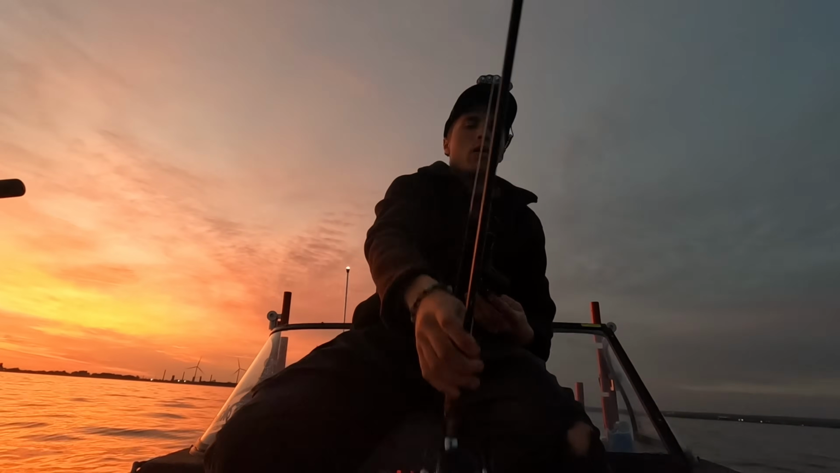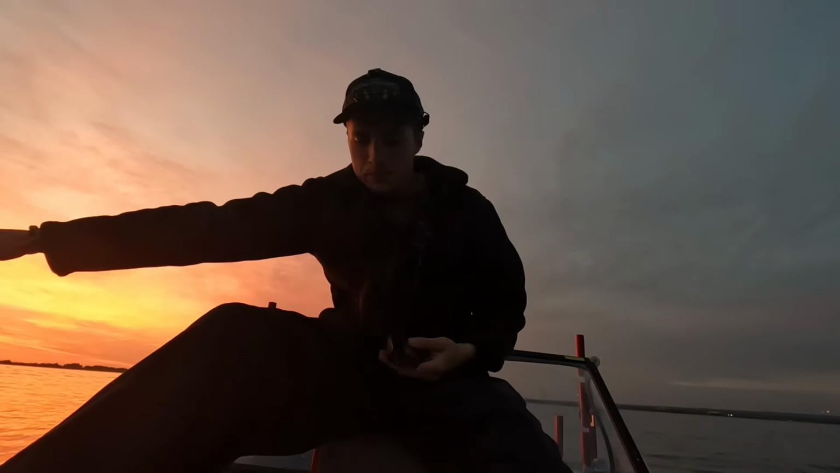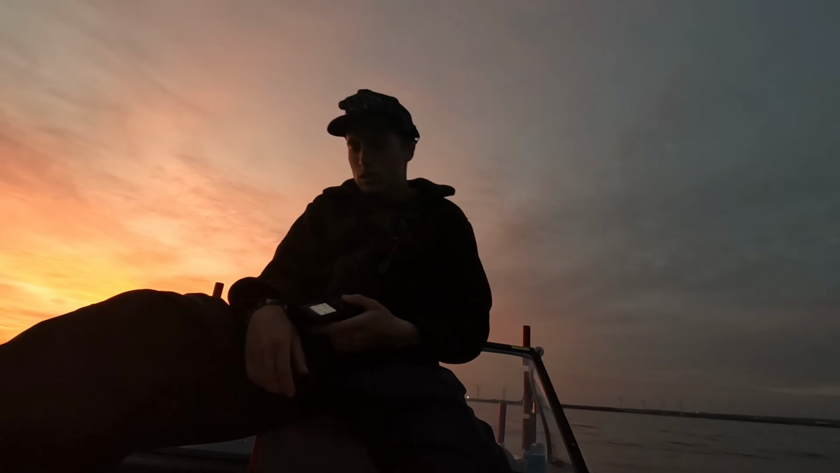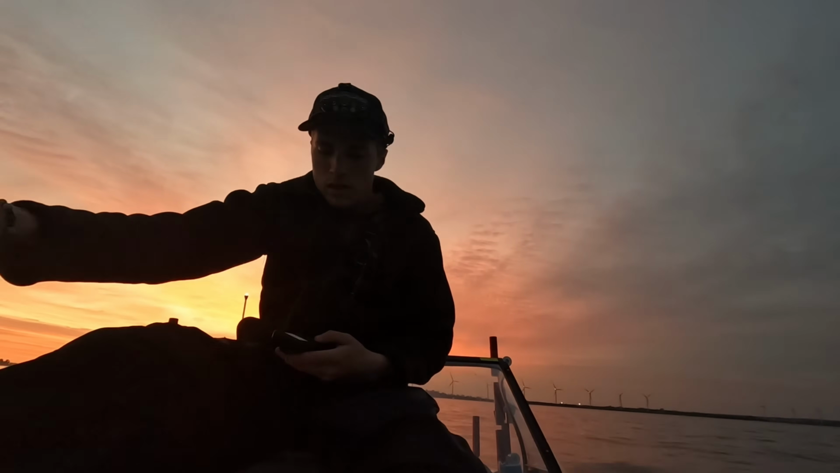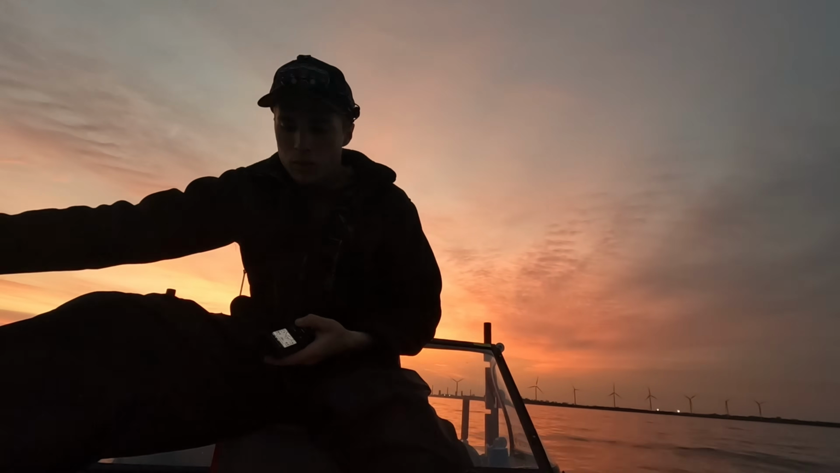Alright guys, so all we're doing here, we're in about 40 feet of water, and we're just nosing into the waves real slow. Actually gonna go a little faster so we cover a little more water. And then we're just taking the LiveScope, and I'm looking out 120 feet right now.